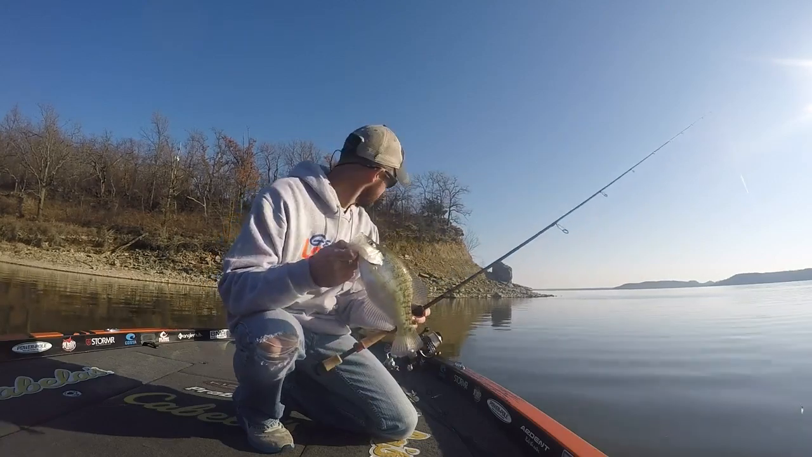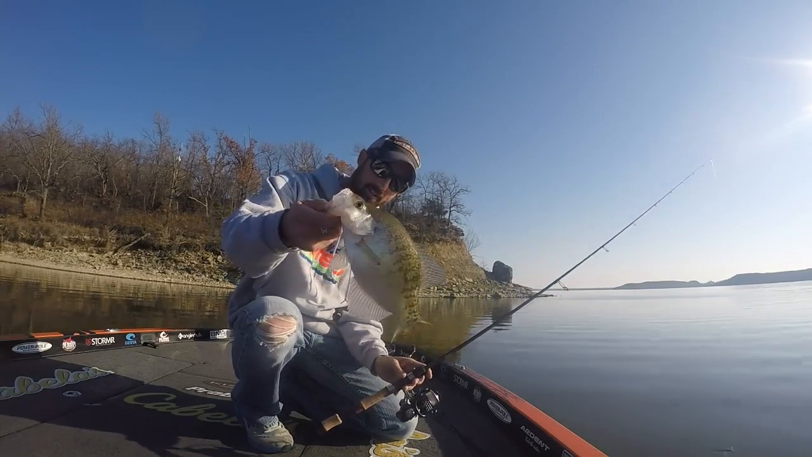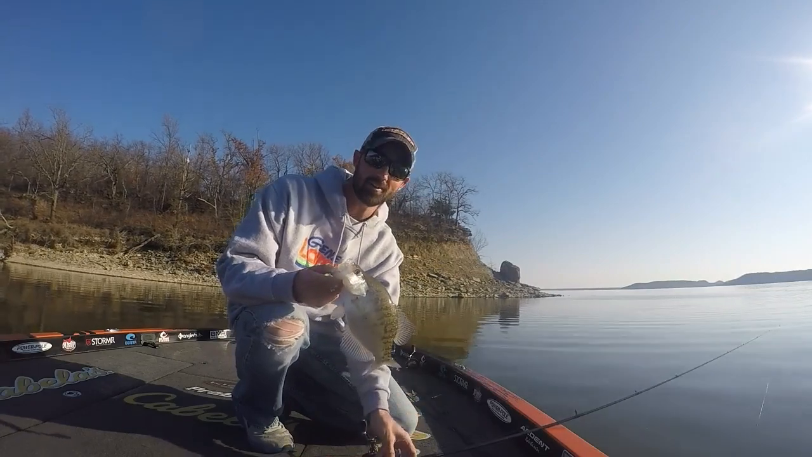Look at that first cast. We dropped our pro buoy out there. We marked them on our Lowrance grass in the very first cast. We caught a really nice, probably 11.5 inch slab right there. So he's going in the box. We're going to eat him for dinner.